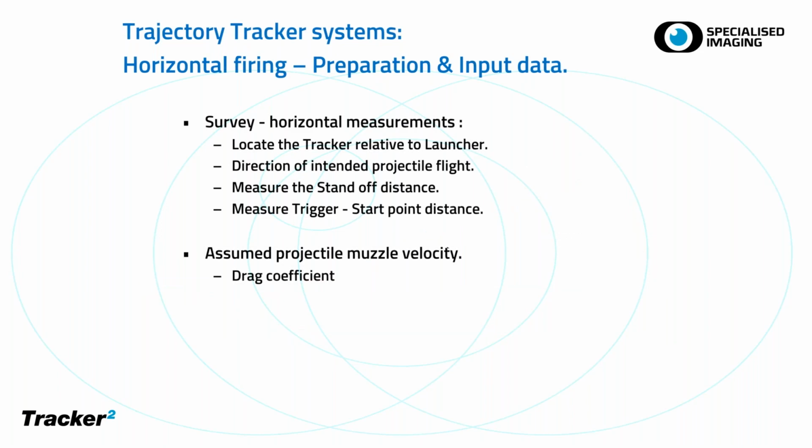So really, in order to prepare the ground for the use of such a system, you do need to survey in where the tracker and the launcher is relative to each other. Obviously, you need to know the direction of the intended projectile flight, so you can accurately measure that standoff distance, which is quite an important distance. And typically, we can get down to 5 to 10 centimeters accuracy on that, and also the distance between the trigger and the start point.